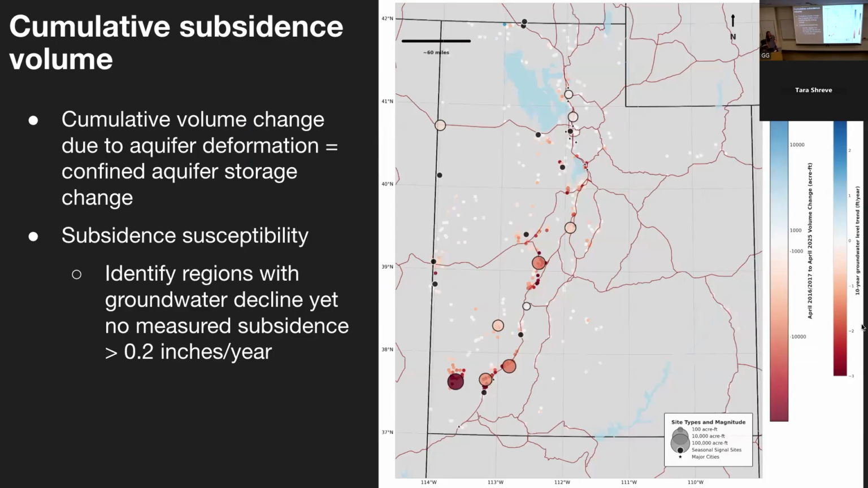So to summarize the findings that we have in the state, here is a plot of Utah with the large red circles being the areas where we've measured subsidence and the total volume of subsidence that we've measured since the onset of Sentinel-1 acquisitions in 2015, 2016. The smaller dots are the monitoring wells and the 10-year groundwater level decline. So we see that the subsiding areas correspond to where we have the groundwater level decline.